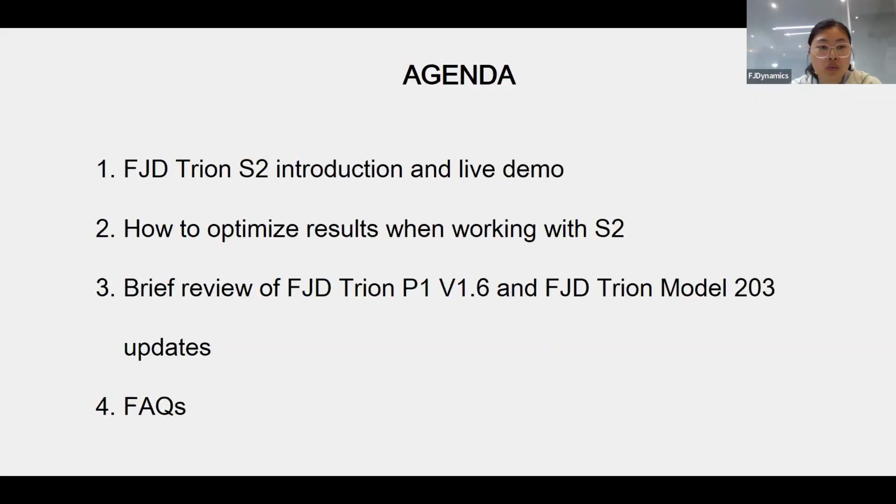Today's webinar will include 4 parts. First, we will kick off with an in-depth introduction to the FJD Trion S2, including a live demo and real-world applications. So you are going to know its capabilities and how this powerful tool can elevate your workflow.